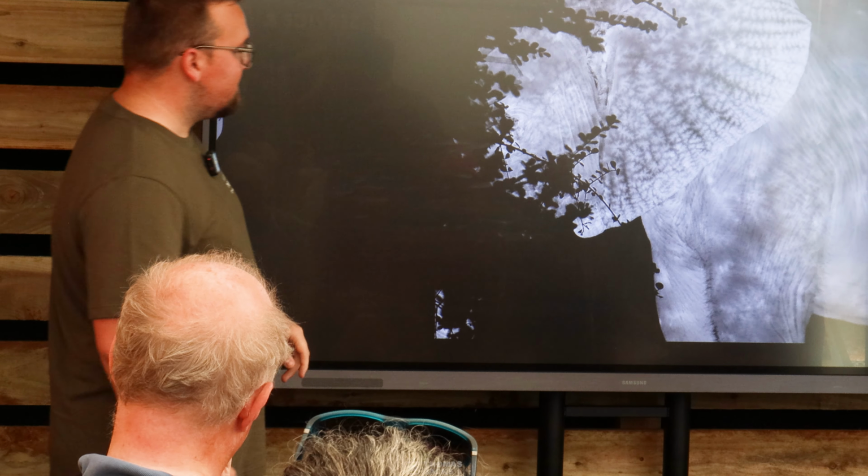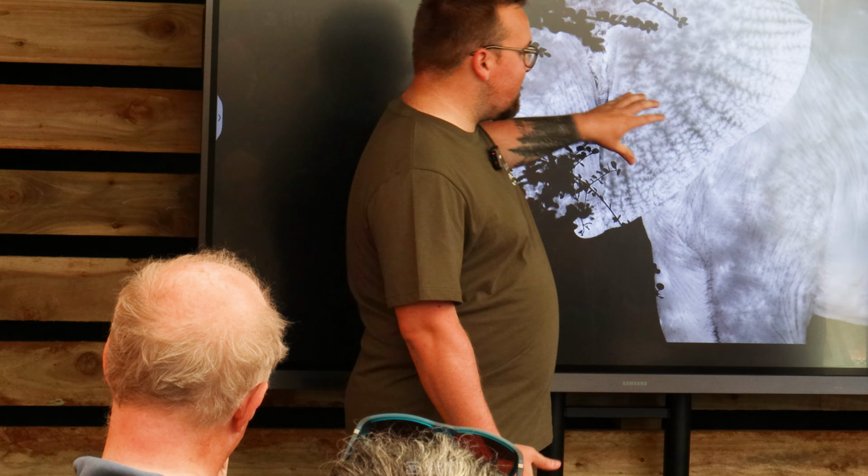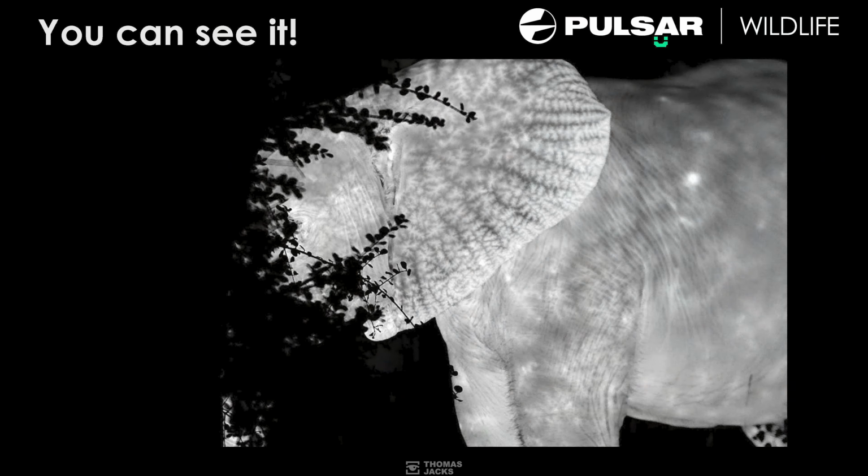Now the elephant, check that out. There's veins all the way through the ears. Absolutely mad. So at night time, this is when elephants will try and dissipate the heat from their body. You can see these veins working in action, going all the way to the tips here. That's where the heat goes from. It's an incredible thing to see.